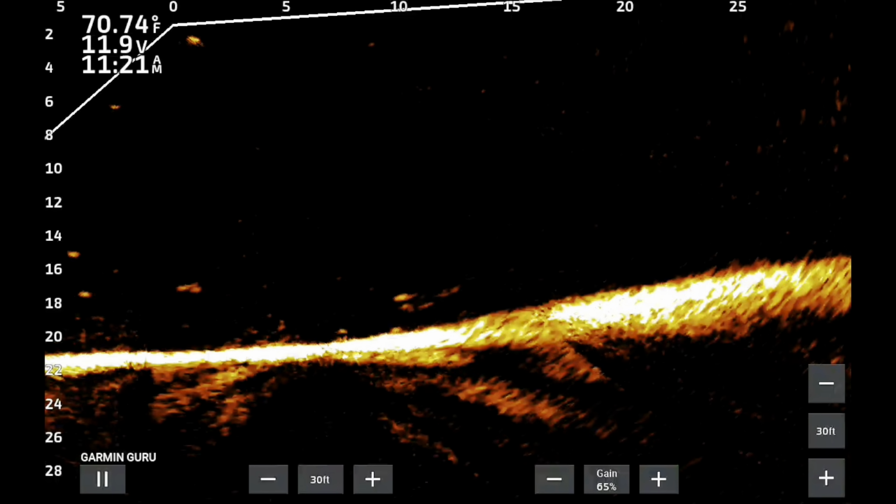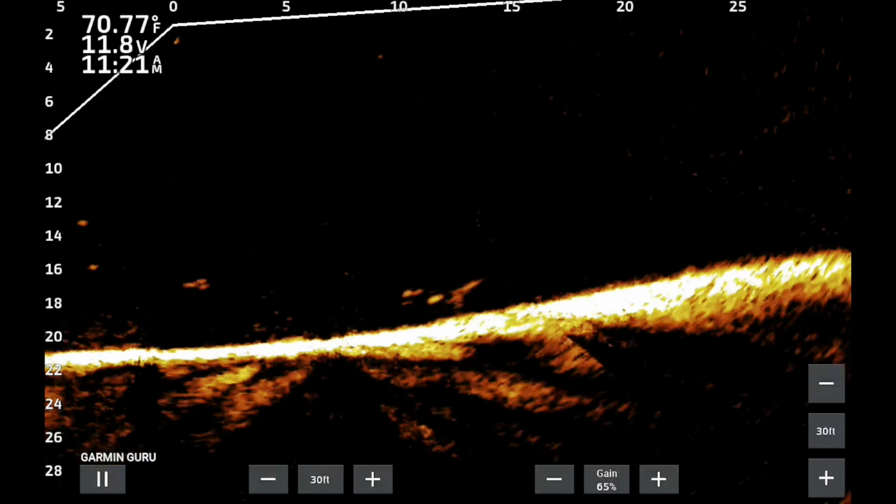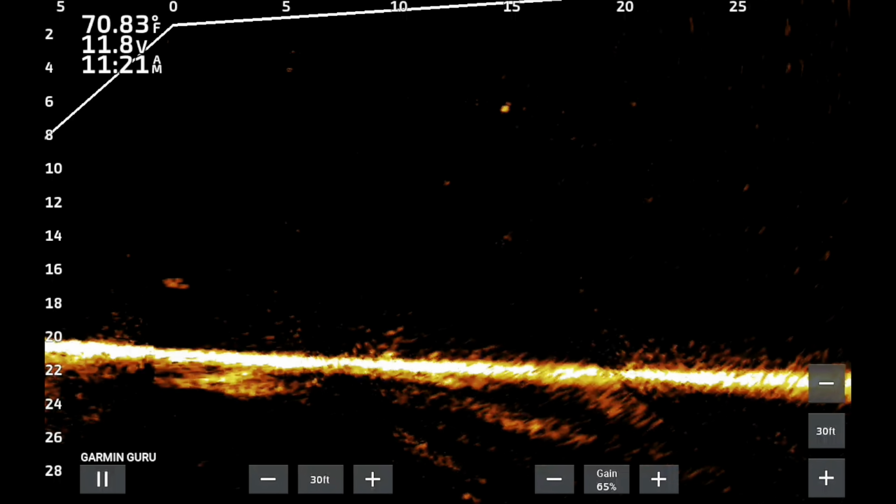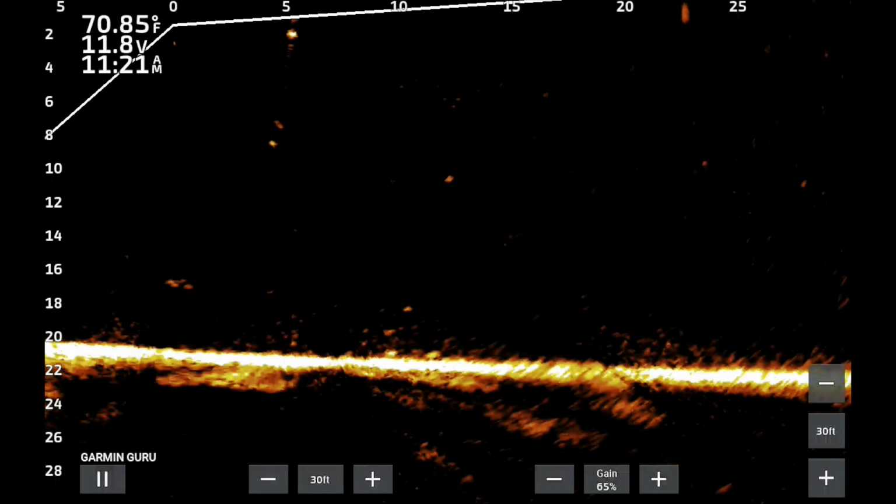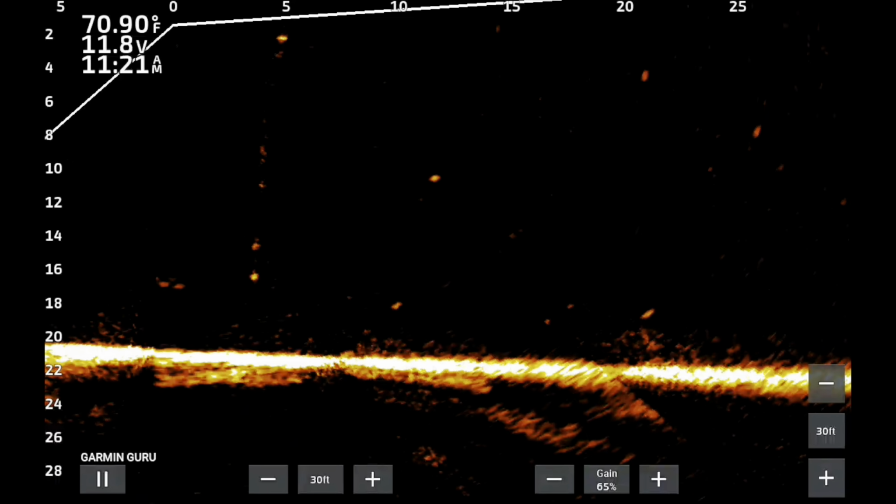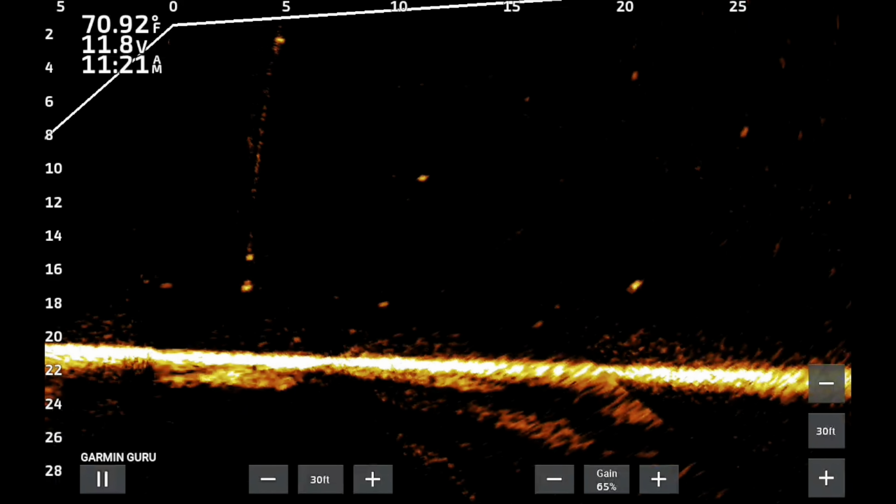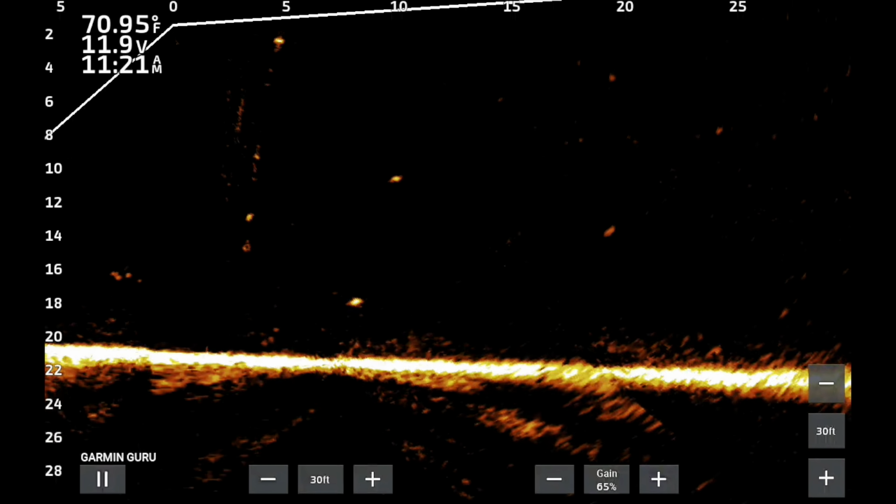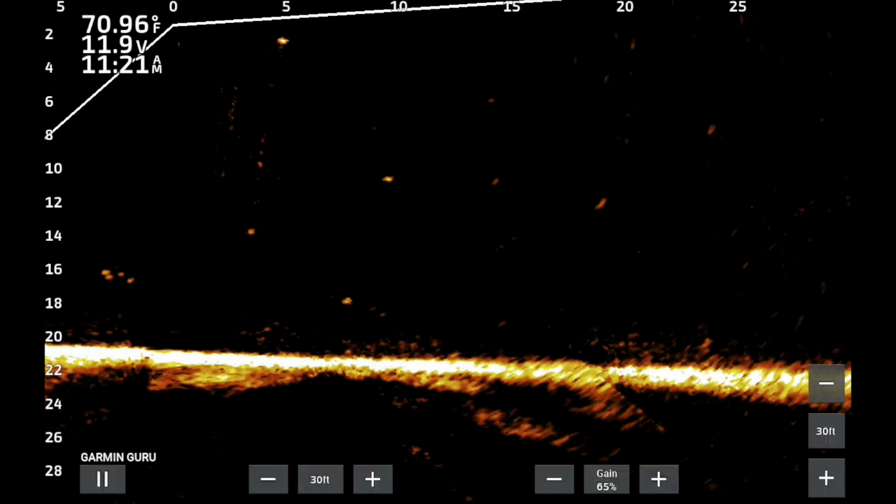All right, first we're going to drop it down. We're going to go through amber, moss, and blue color palettes. We're dropping it down. This has no Bait Pop on it. Still very visible. I don't have a real big problem. It's got a weight above it. We put the 1/32 ounce jig below a steel weight. My normal setup.